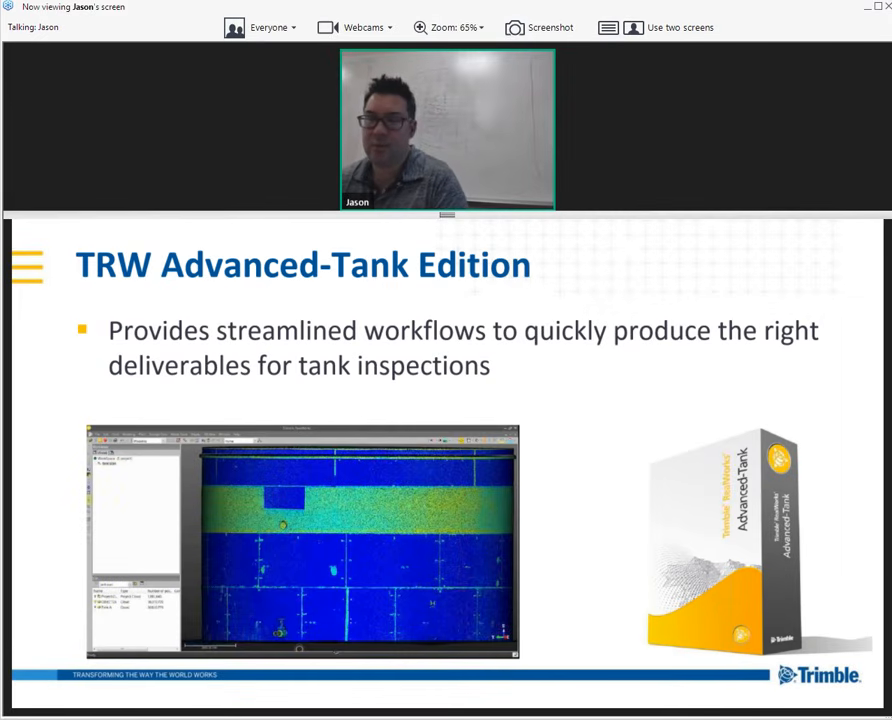So that leads me to the Trimble Realworks Advanced Tank Edition. Like I mentioned, this is going to provide a streamlined workflow to quickly produce the deliverables for tank inspections. Now, I know I'm talking a lot about inspections. That's our biggest market that we're going after. I will talk a little bit about the other tools as we go on through the presentation.